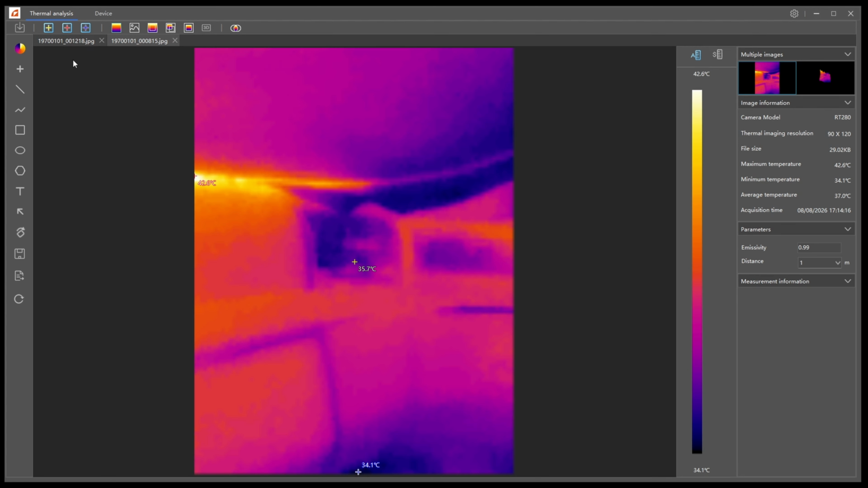Now up in the top left, if you want to remove the center point, high point, and low point, you can actually toggle them on and off here. So you can turn them all off and turn them all back on. We also have options for adding labels. And arrows. You can rotate the image, save it, and export a report.